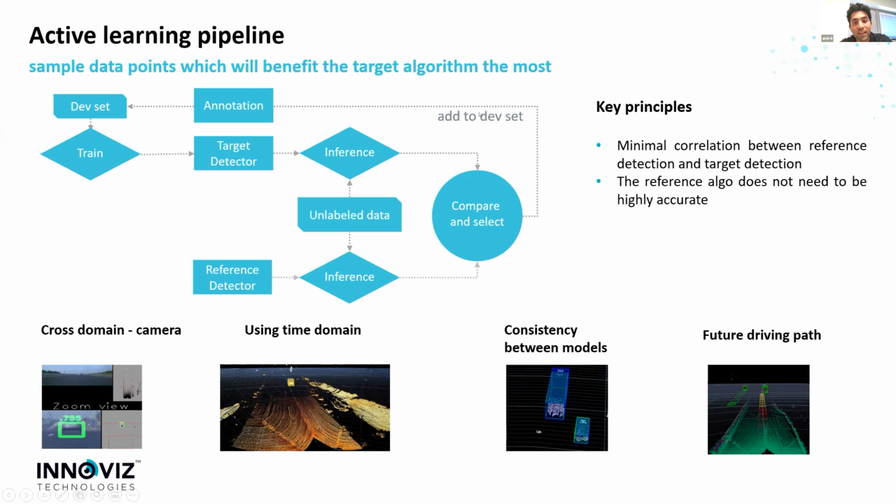So we feed these disagreements between the two data streams through the annotation, and we add them to the dev set. And this cycle goes over and over again. So if you get everything automated, except for the annotation, which is partially automated, you can improve the algorithms without any active research done on the target detector.